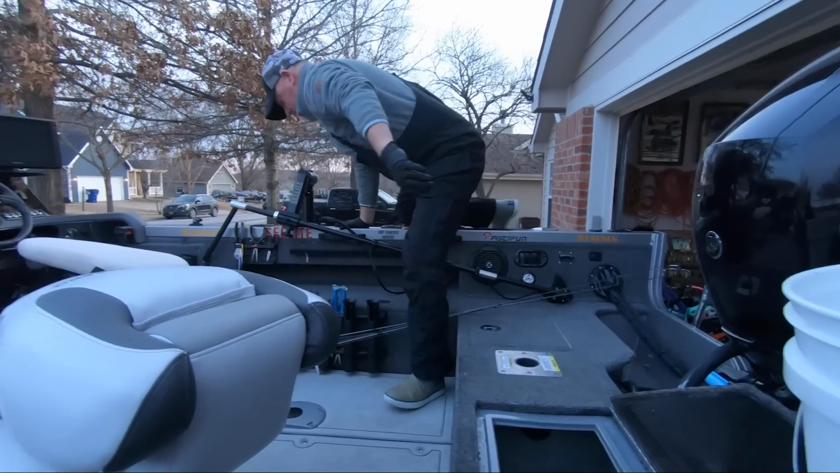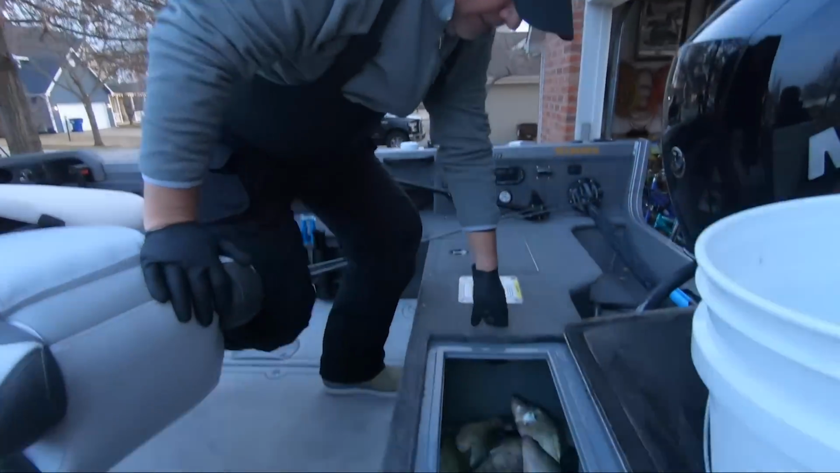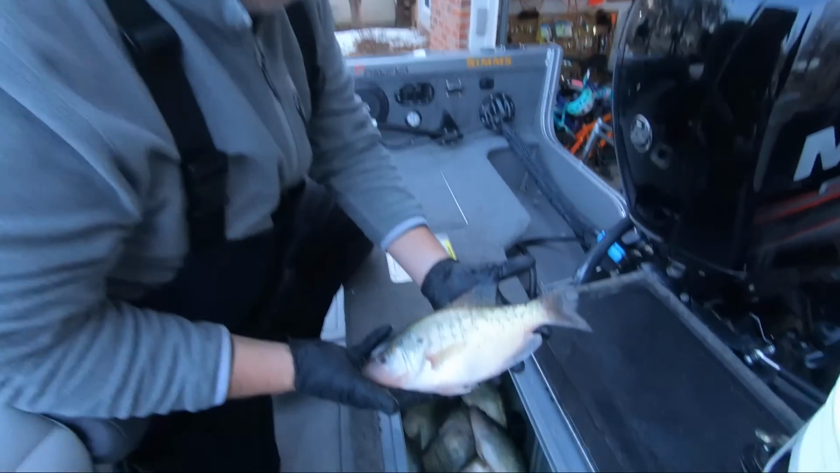Hop up in there, Grant. You got the nicest easy steps in the front of the boat, but you choose the hardest route. That's how I roll. Show me what we have here. Oh boy. Nice one. We got some work to do.